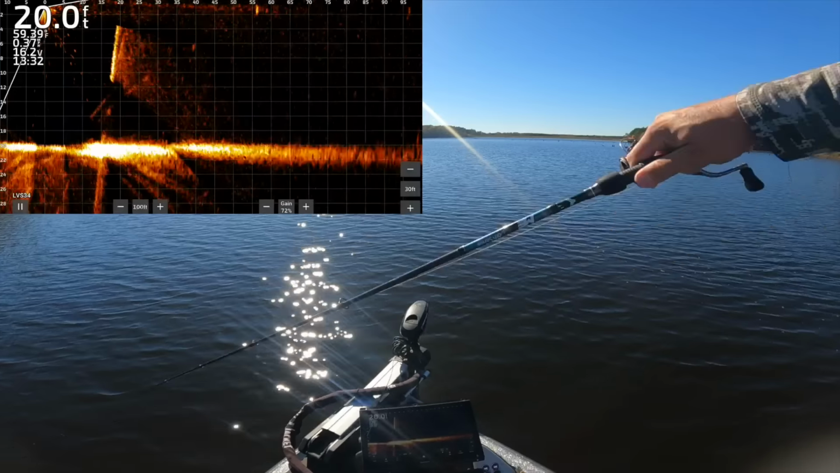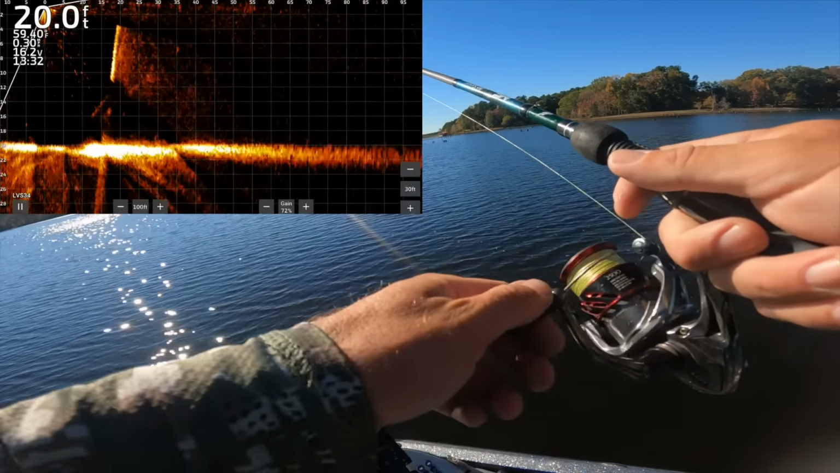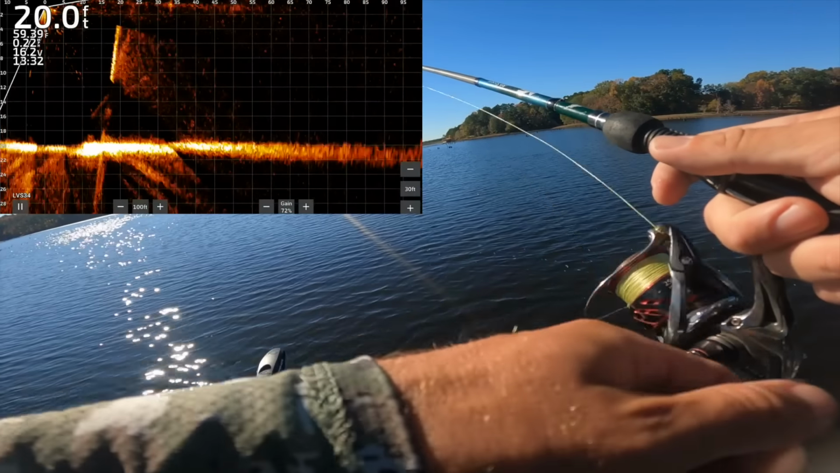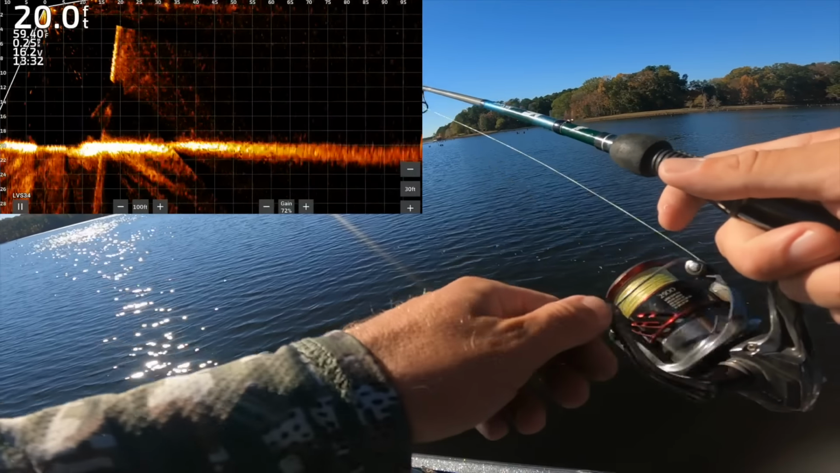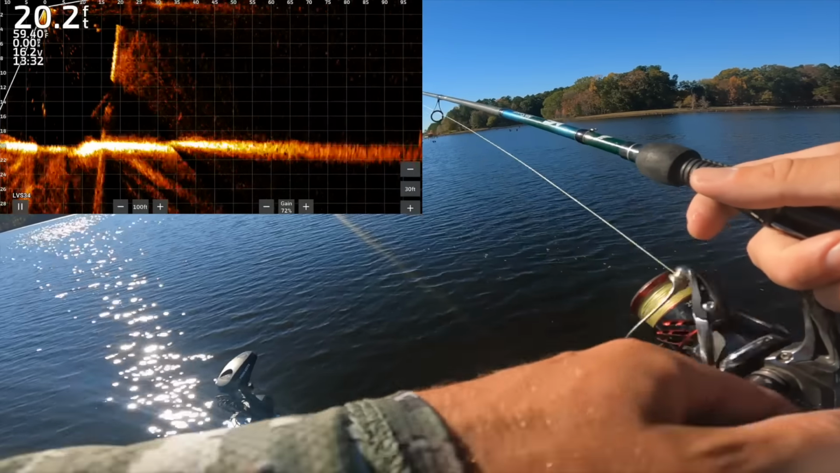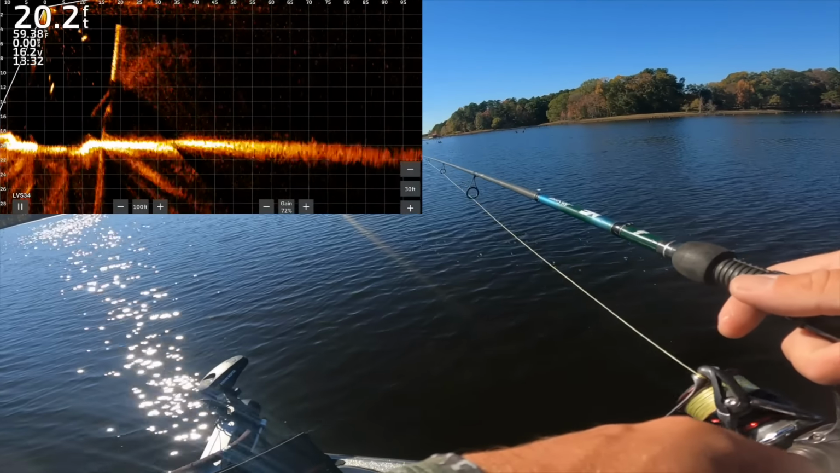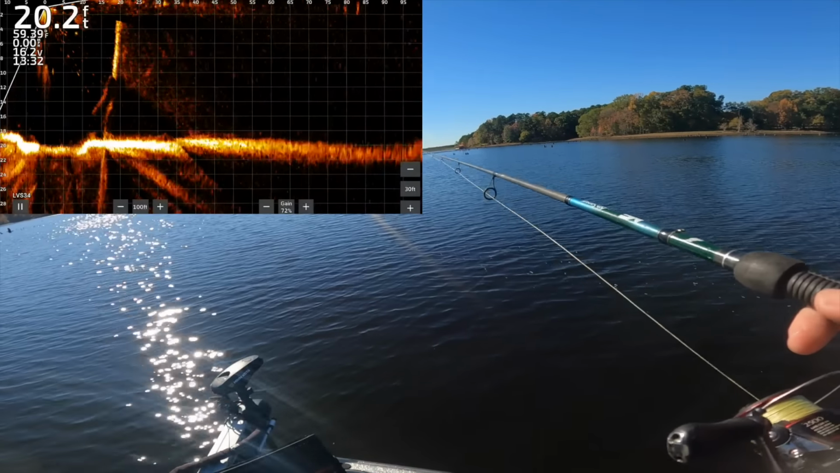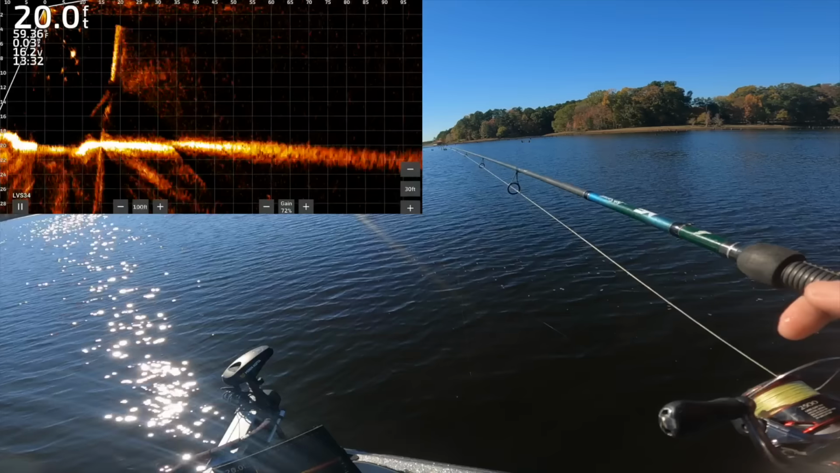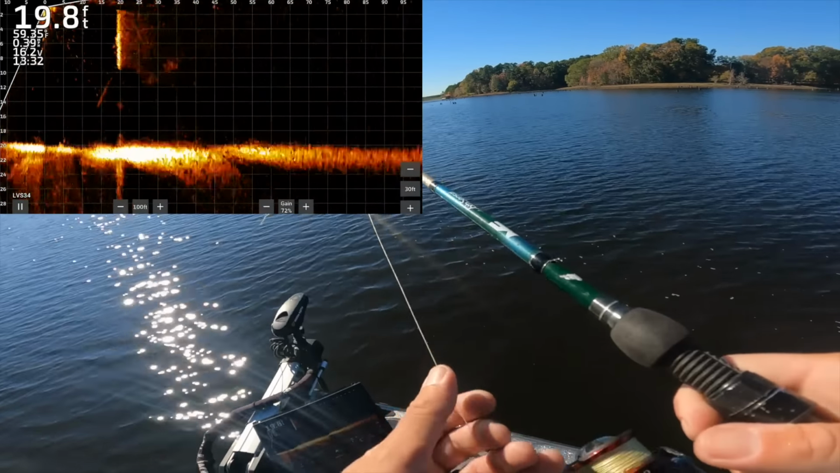Kind of dial him in. He's at 40 feet there. Right on his head. He saw it. He's coming to it. Come eat it, buddy. Come eat it, buddy. Make me look like I know what I'm doing. Or make me look like an idiot. Like, oh, he's thinking about it. He's still thinking. He's still thinking. I'm just gonna shake it right in his grill. Shake it, shake it. He said, fuck off.